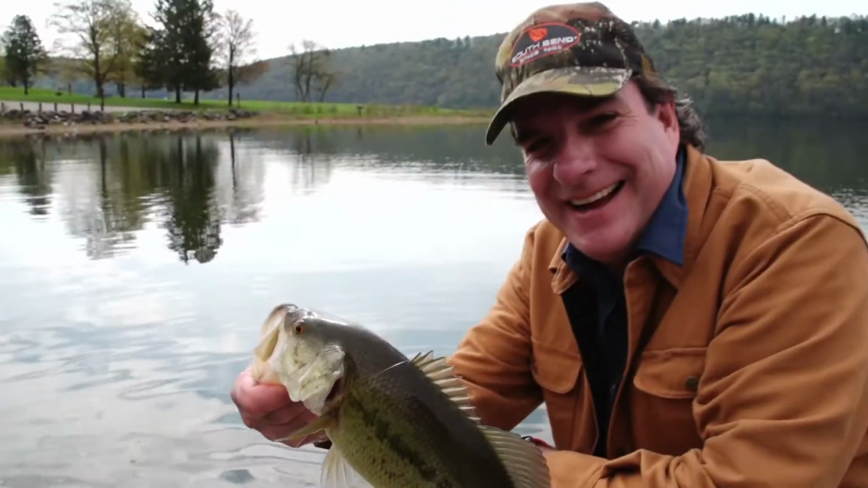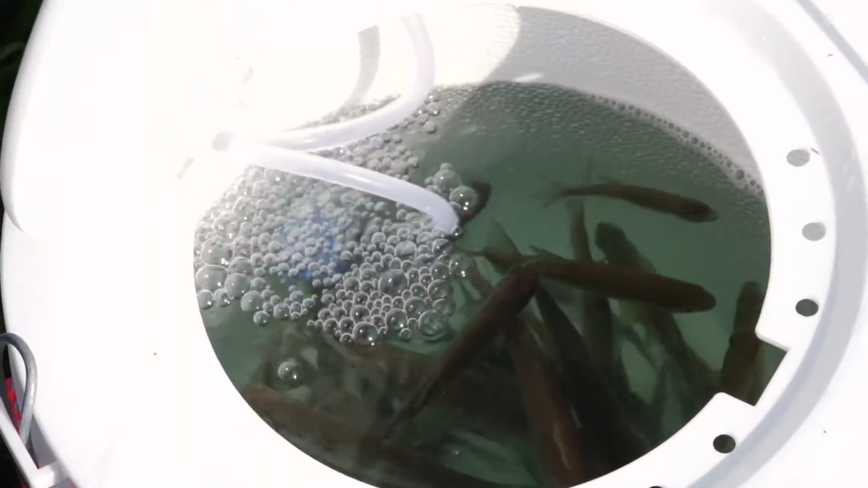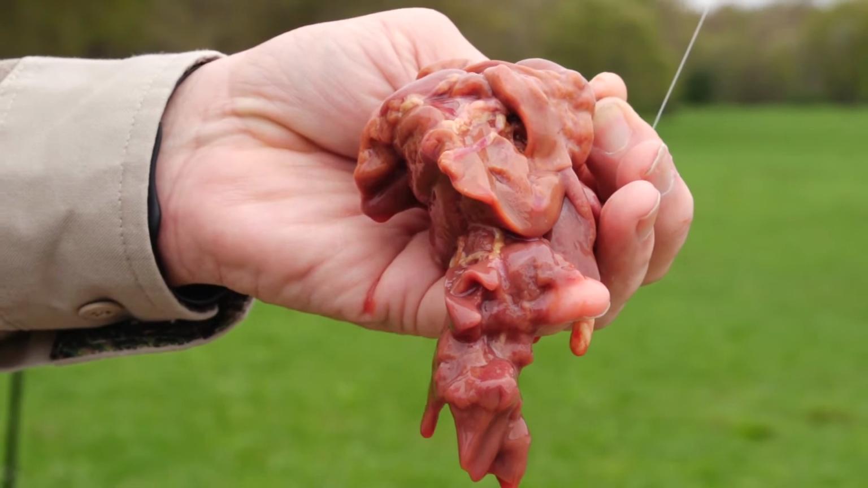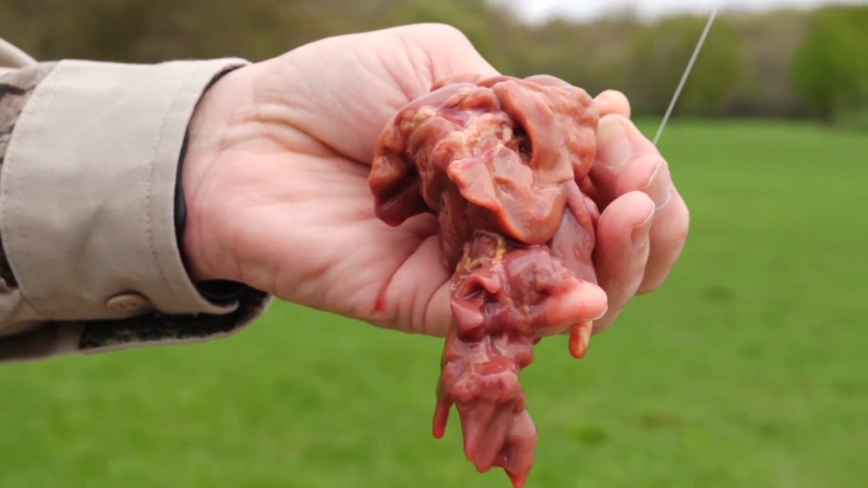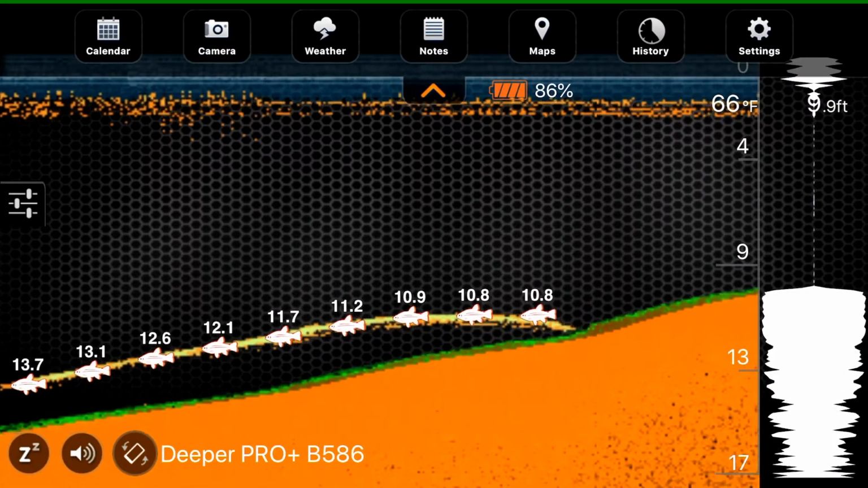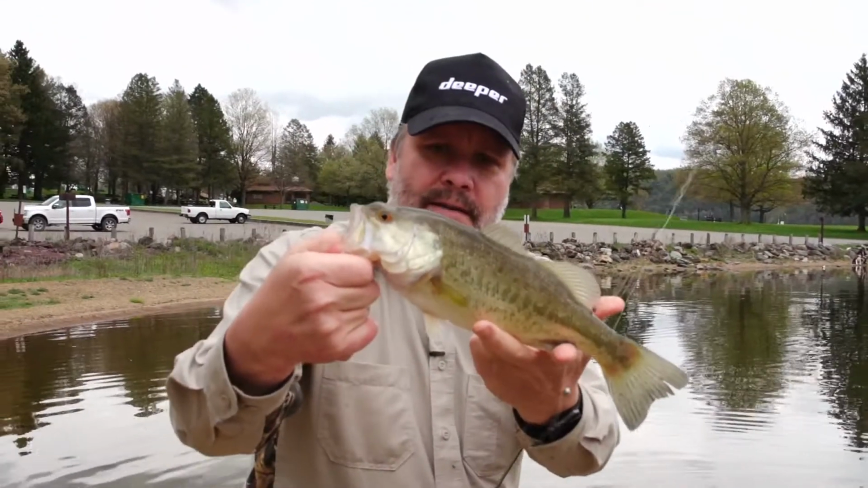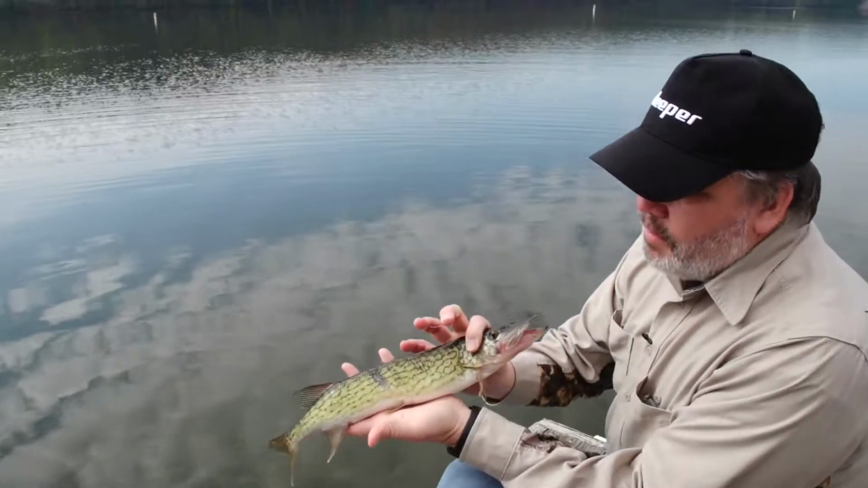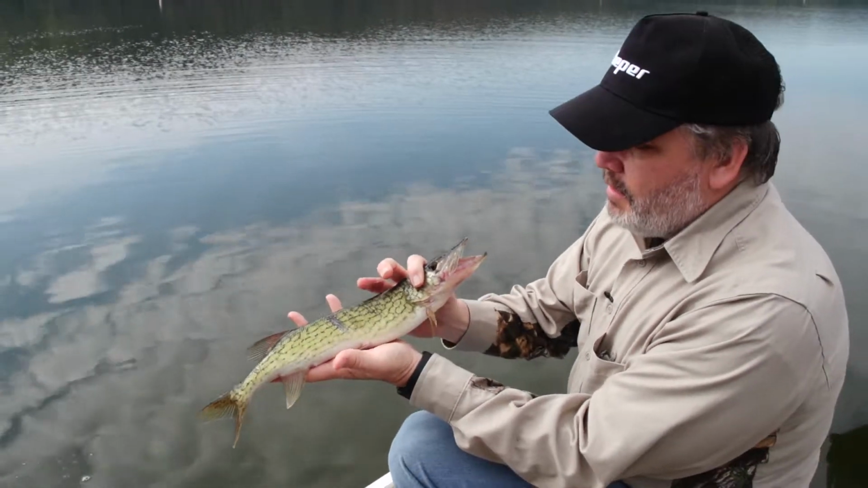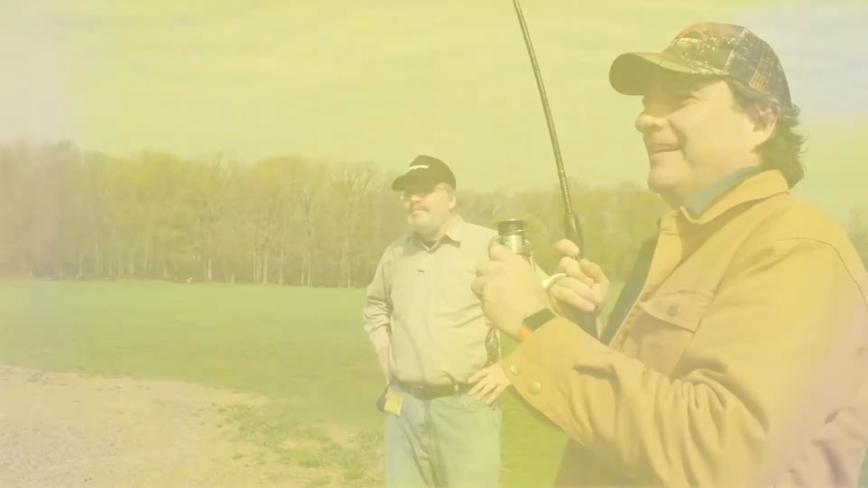Welcome to the program. Today we're going old school. We're going to fish from shore using live bait and chicken livers. But we're also going to go new school. We're checking out this new portable sonar device for the first time. And we're with George Schauer on Beltzville Lake in Pennsylvania. We're targeting a bunch of species, including freshwater striped bass. Let's go to Lunkerville.